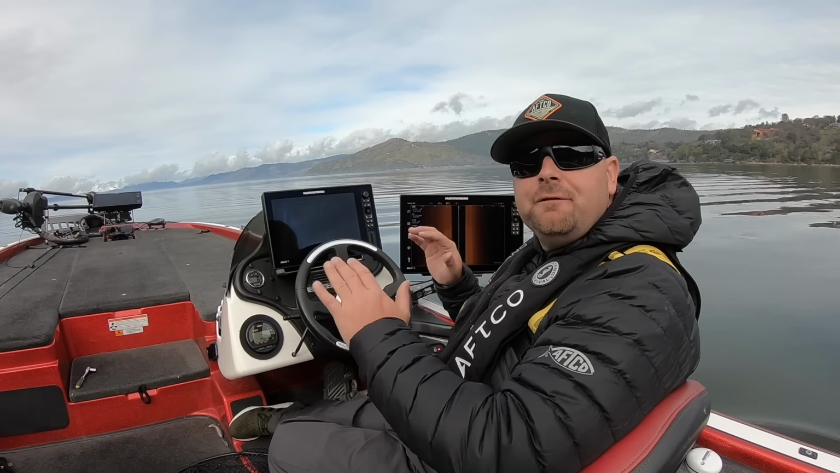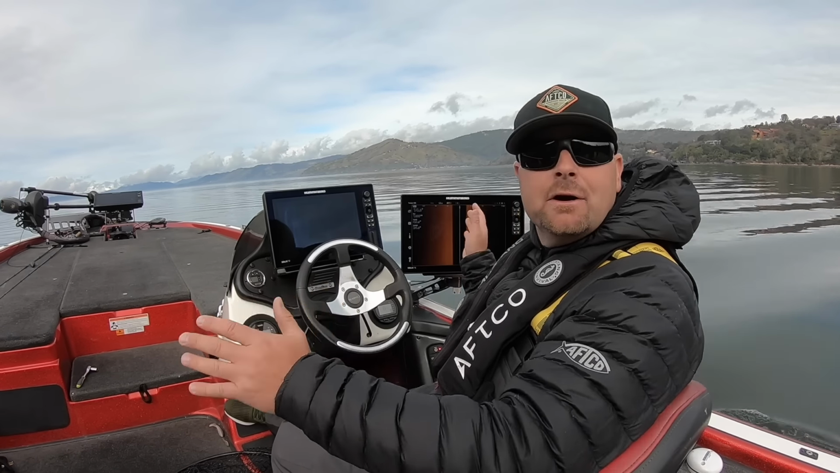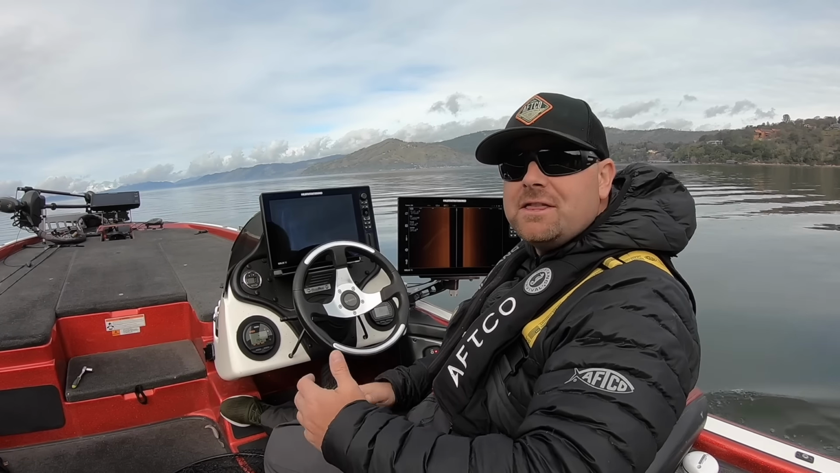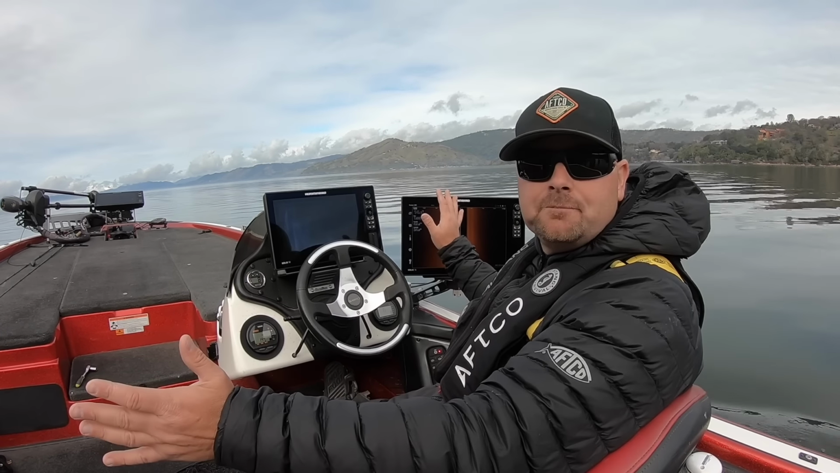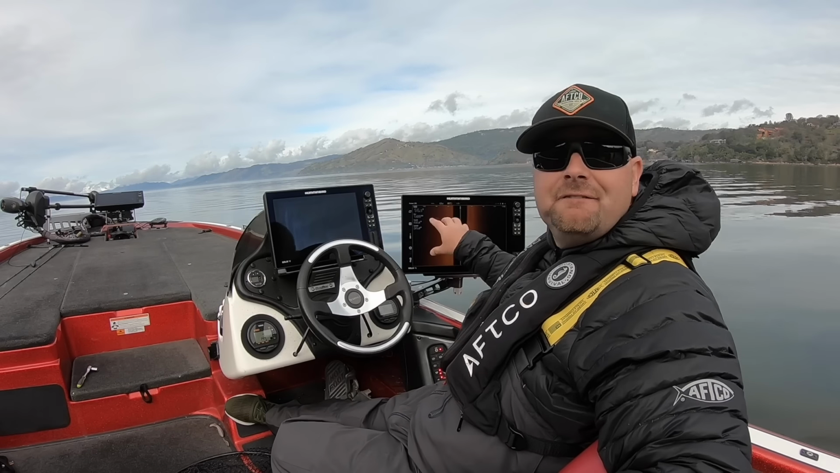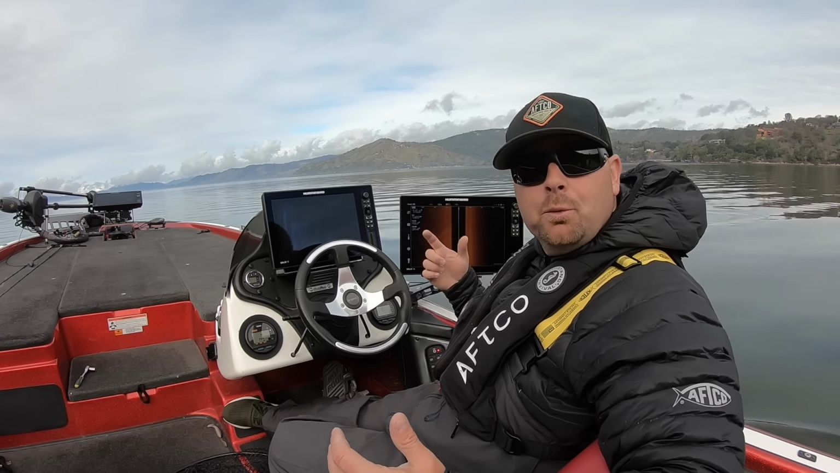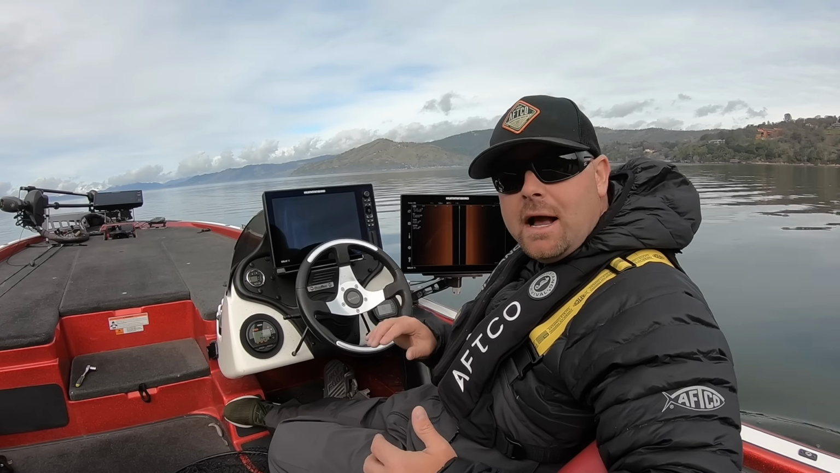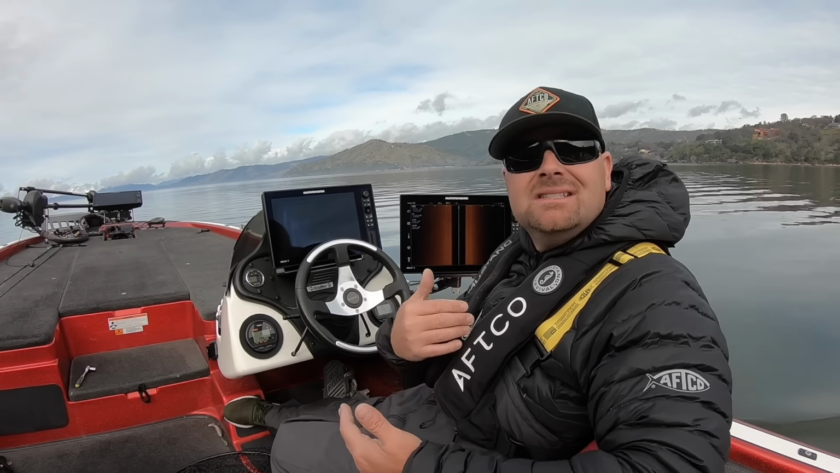But I use 455 when I am in search mode. I am in an area that I don't know, that I'm not familiar with. I haven't really picked it apart, and I am just scanning. Now, let's say I found a rock pile over here that showed up. I would waypoint it, circle around. Now I'm gonna change my frequency to a more detailed frequency, the 800.